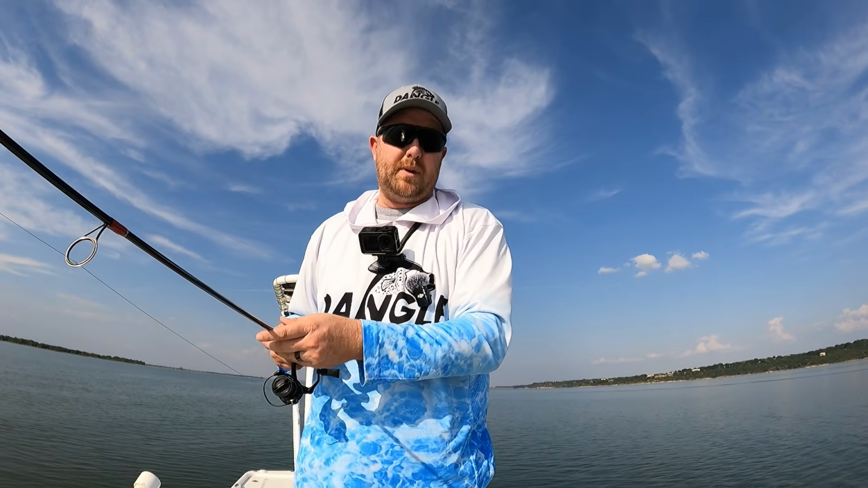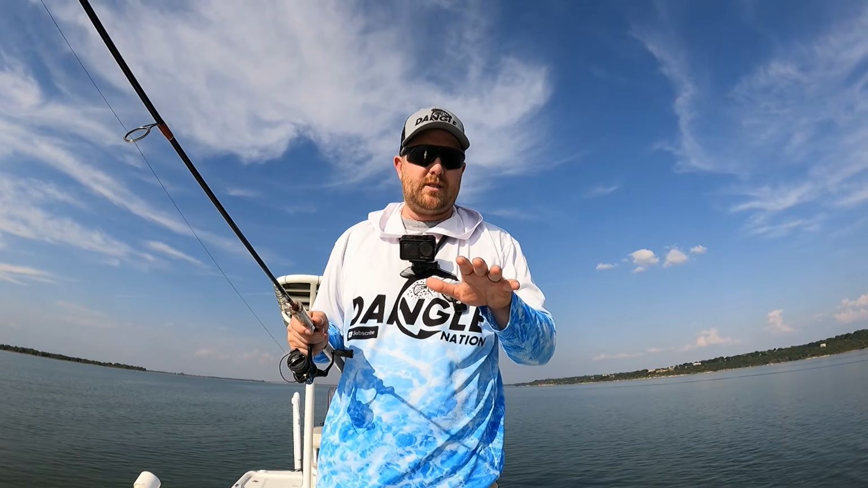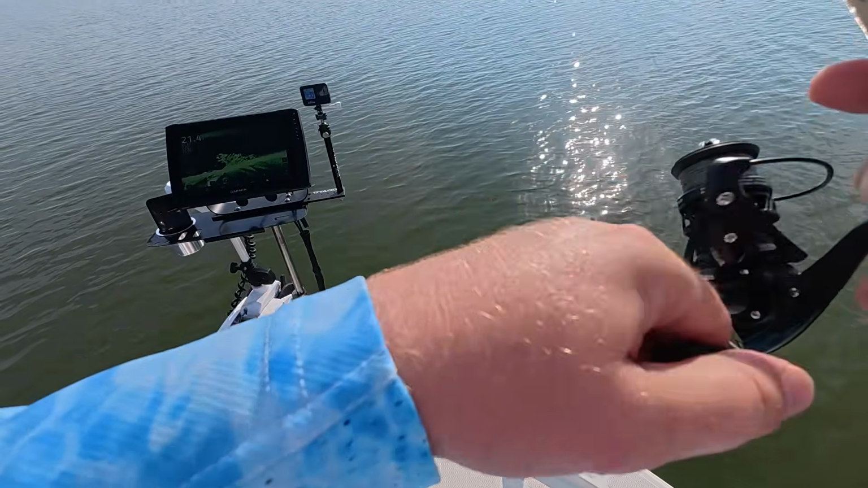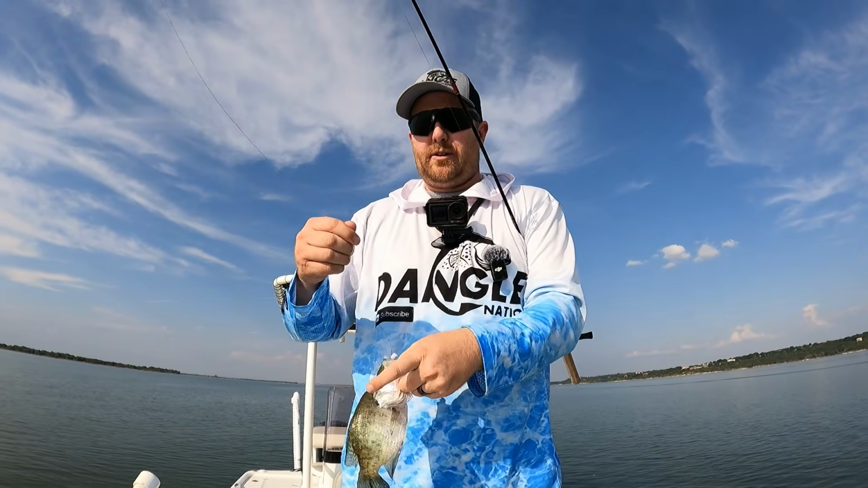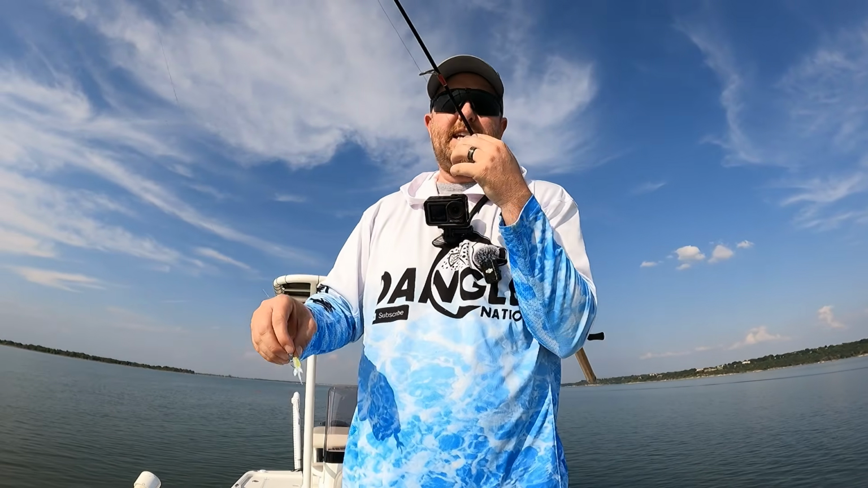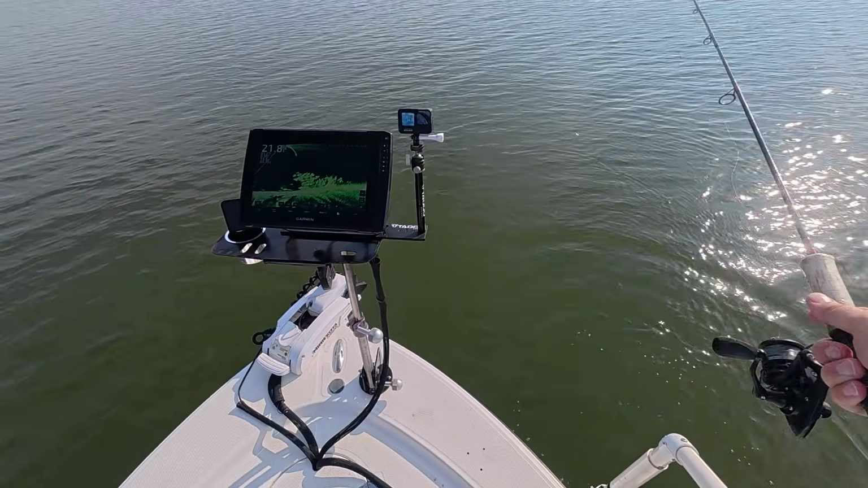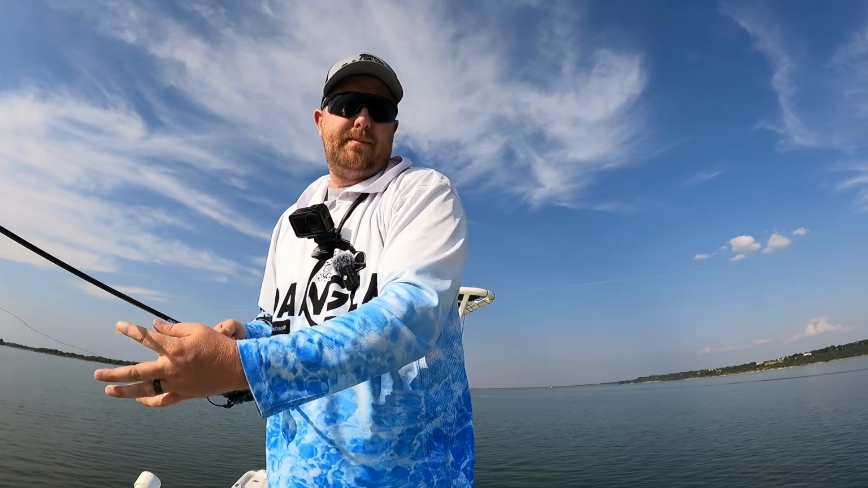Now, what I will tell you is when they get really shallow, when they do their final big spawning push up in the creeks, up in the real shallow stuff, guys, then I'm gonna switch to 6 to 8 pound fluorocarbon. The reason for that is I want that line to be as clear as possible. These fish can spawn in as little as 2 foot of water, 1 foot of water. They don't need much, guys. They need a little bit of water. And so I want to take away any opportunity for them to see my line.